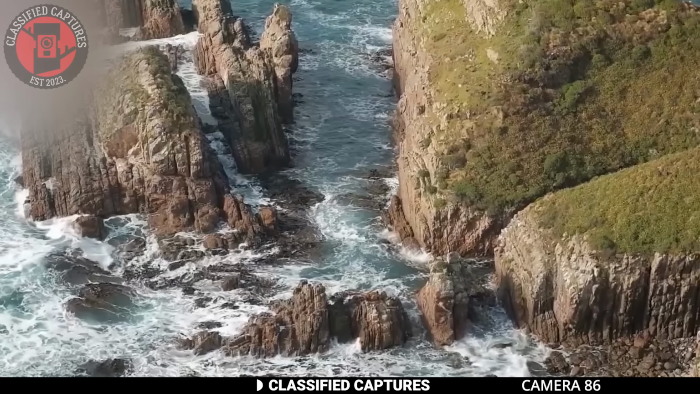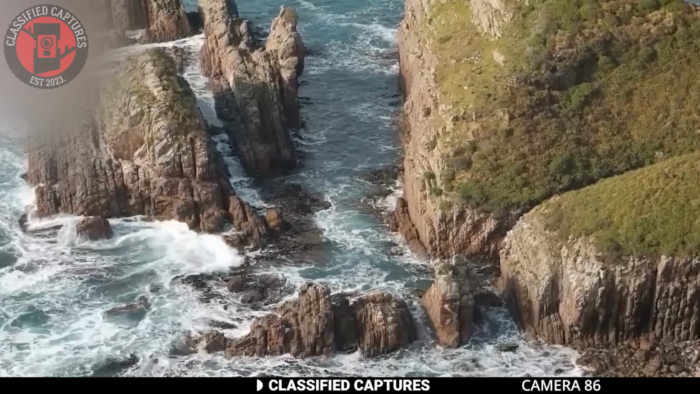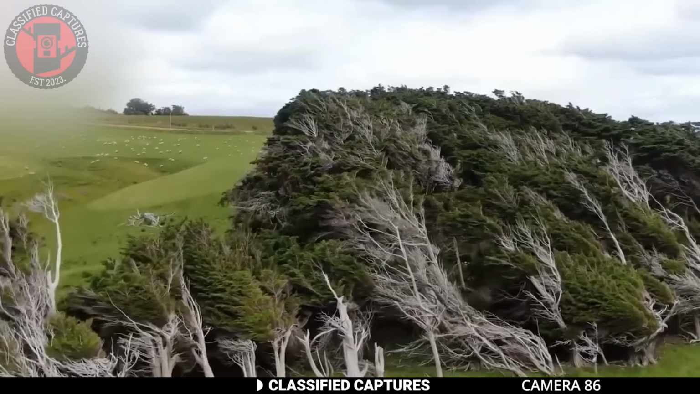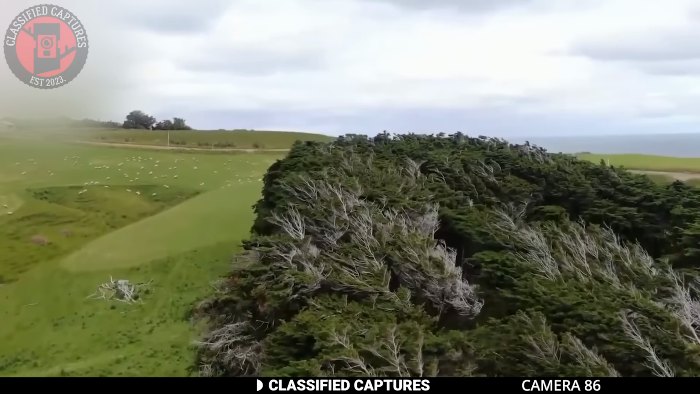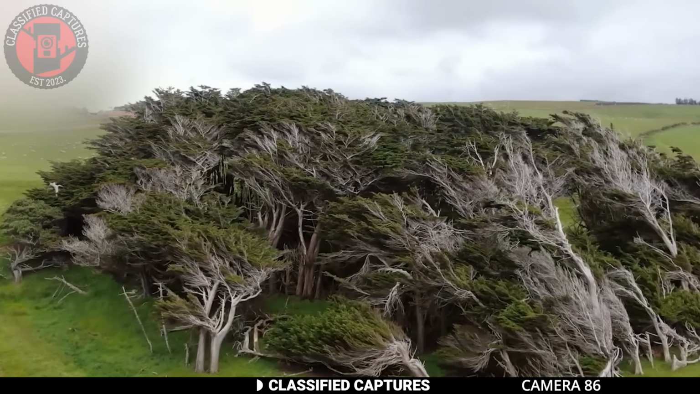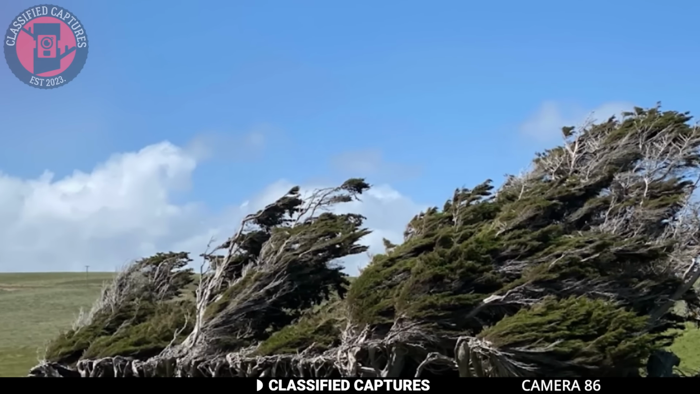The constant, powerful air streams in this region exert pressure on the trees, forcing their branches to grow in one direction. That's why they look like this. It's quite funny looking, but also an amazing example of how nature adapts to its environment.